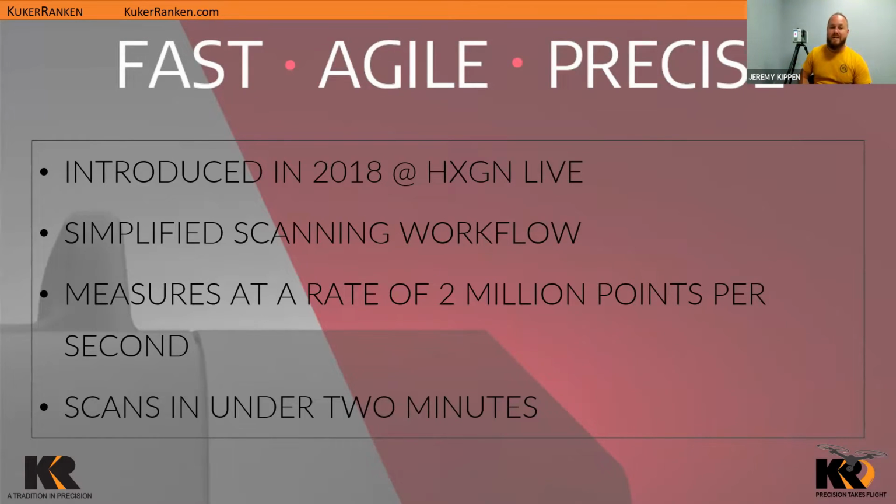The RTC360 was introduced in 2018 at Hexagon Live. Part of their initiative as to why they brought this forward was they wanted to give consumers a different option, the consumers that are not surveyors, that weren't looking for a P-series scanner, but they were needing something with as much quality as they possibly could get. So entered in the RTC360.